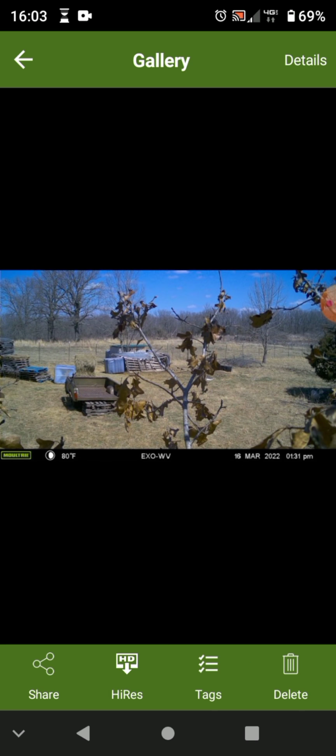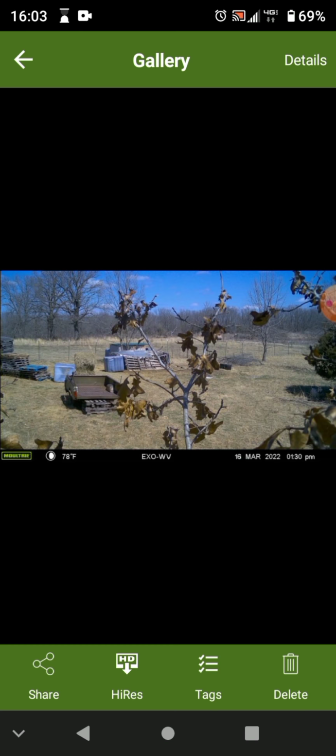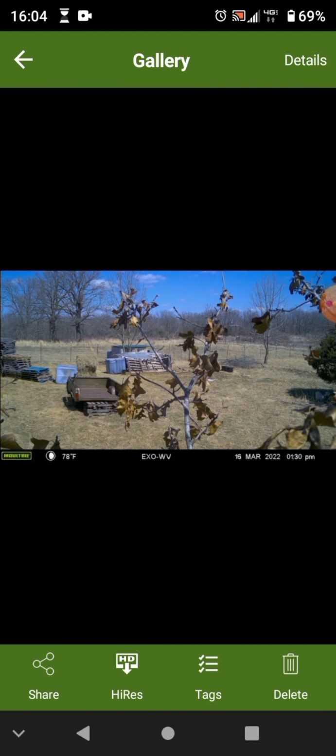But anyway, all looks good on the home front so far. David still hasn't noticed the camera yet, which is good, I guess. I mean, I don't care either way. My mom was like, I wonder how long it'll take him to notice the camera. I figured he'd notice it by now, but I guess he hasn't. But that's okay.